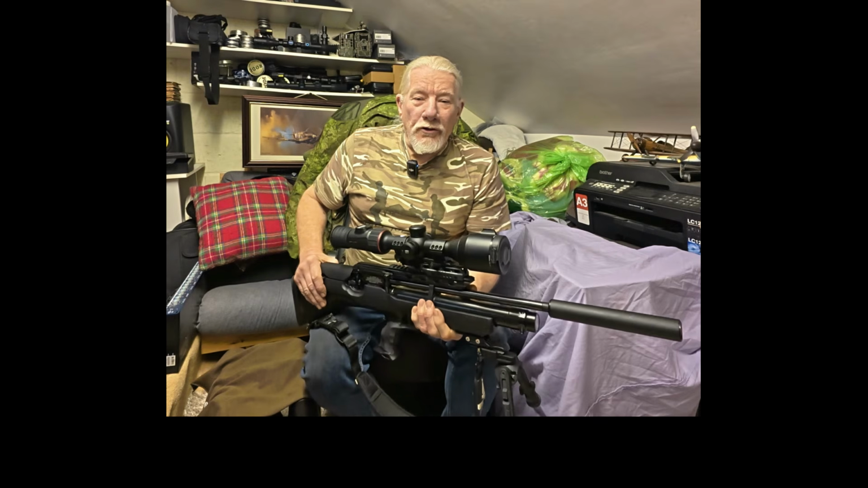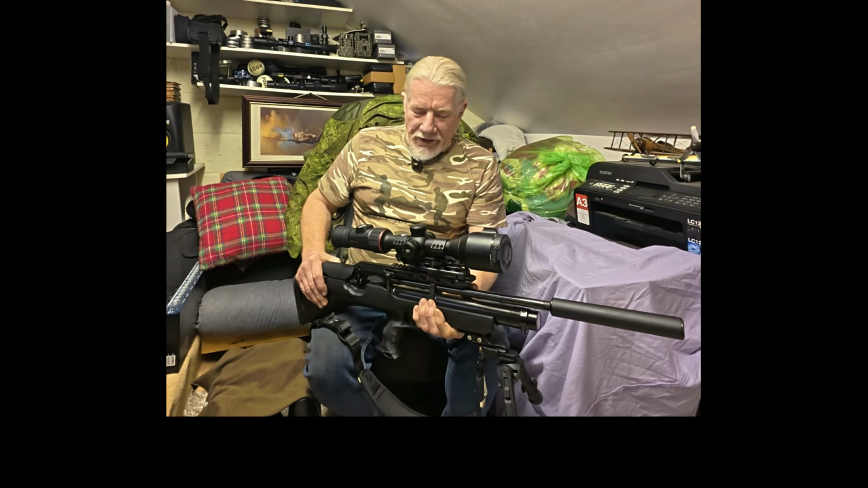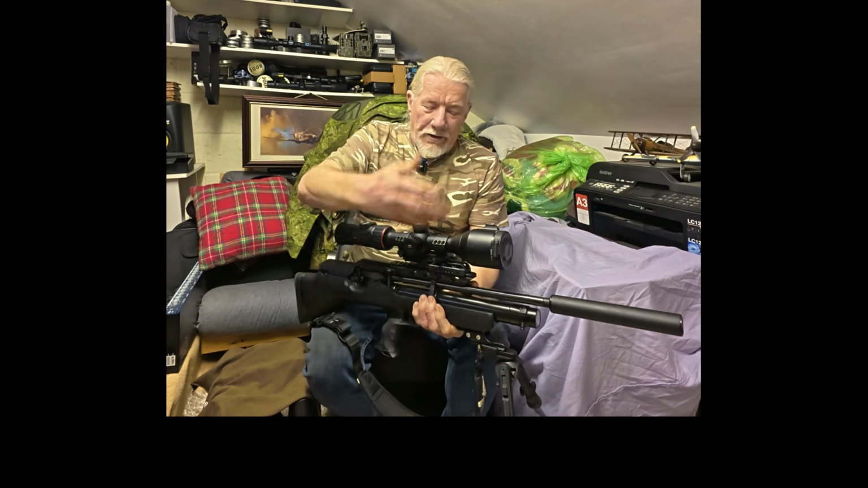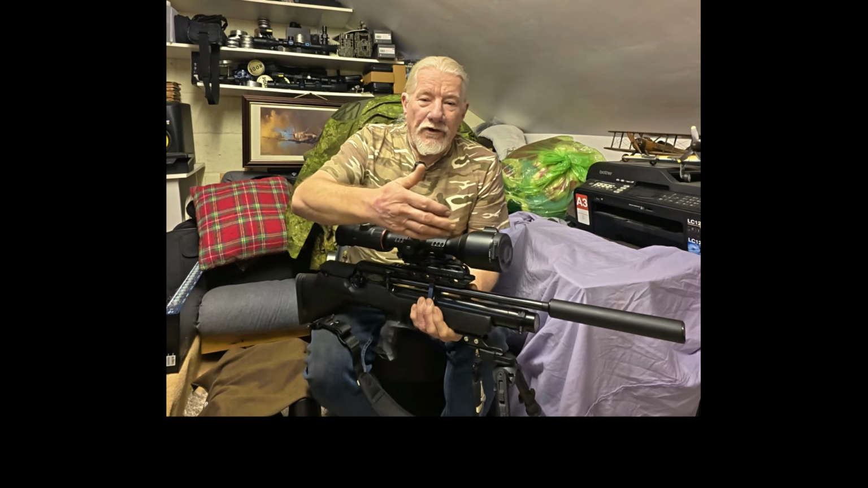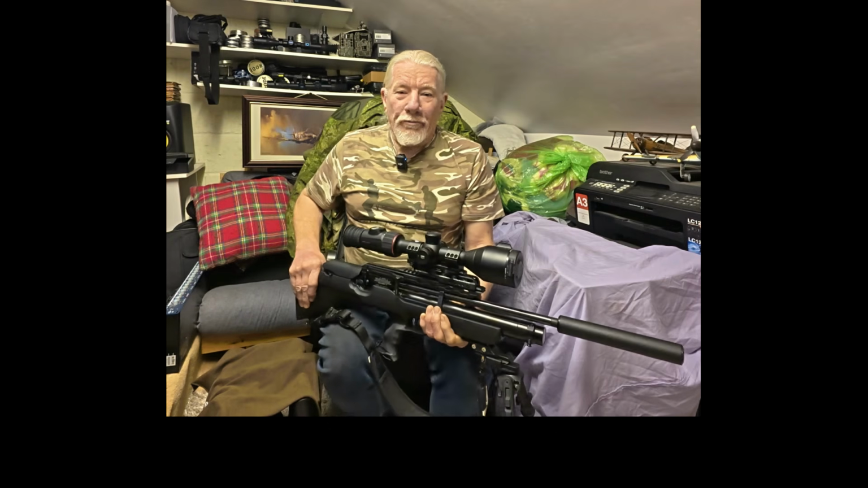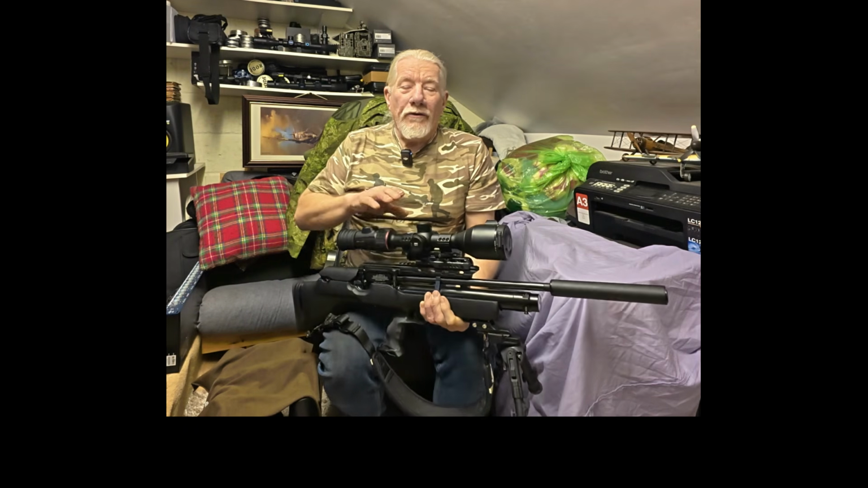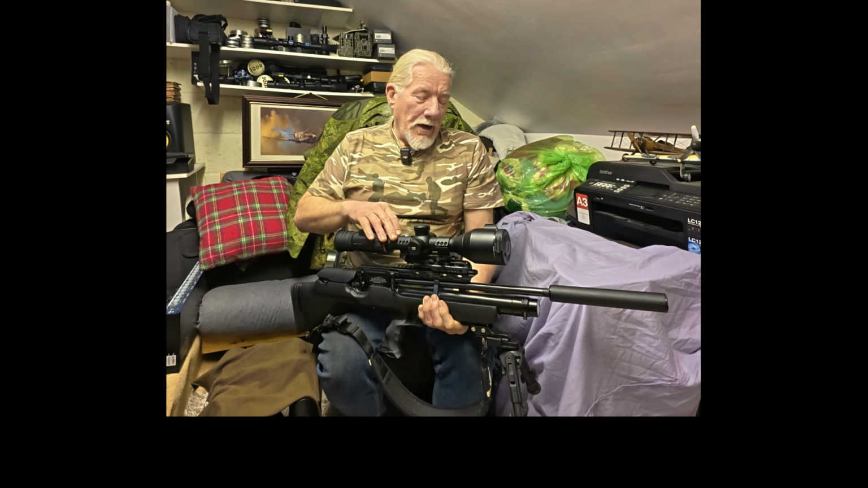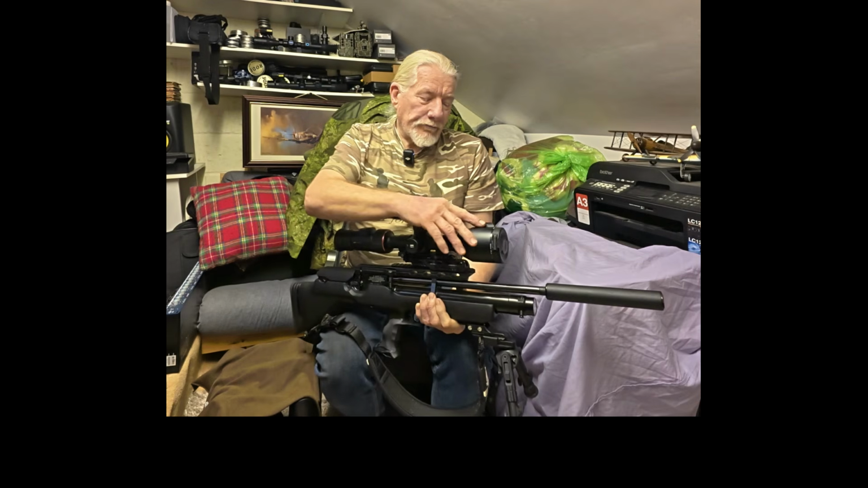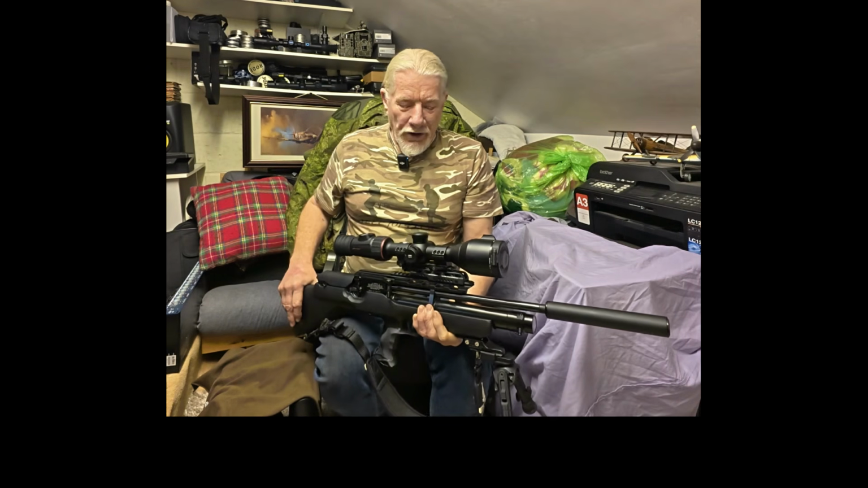It comes with all the usual refinements as we've been led to accept these days, which is inbuilt rangefinder, inbuilt ballistic calculator, onboard recording and all that good stuff. Now there's loads of videos online about this unit, so I'm not going to go into detail too much.